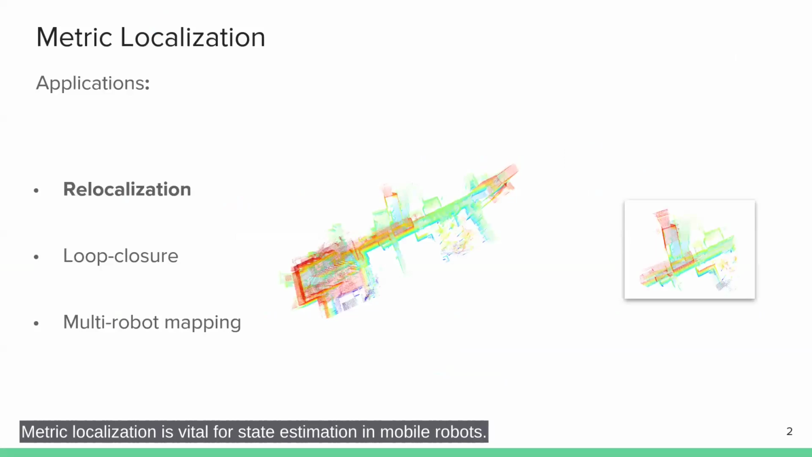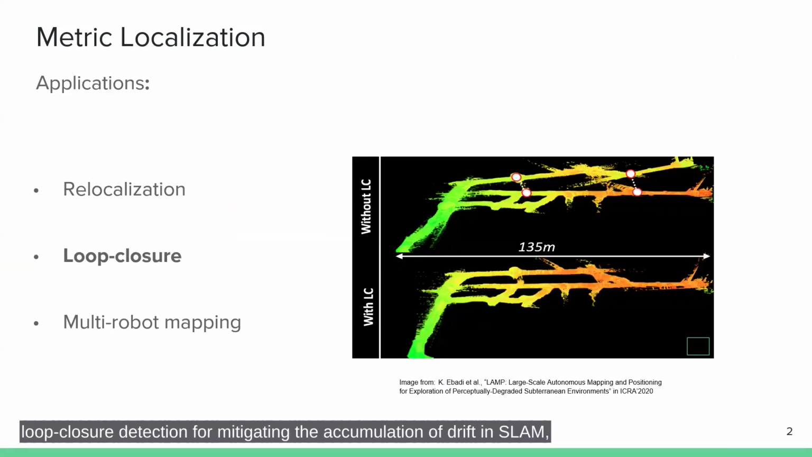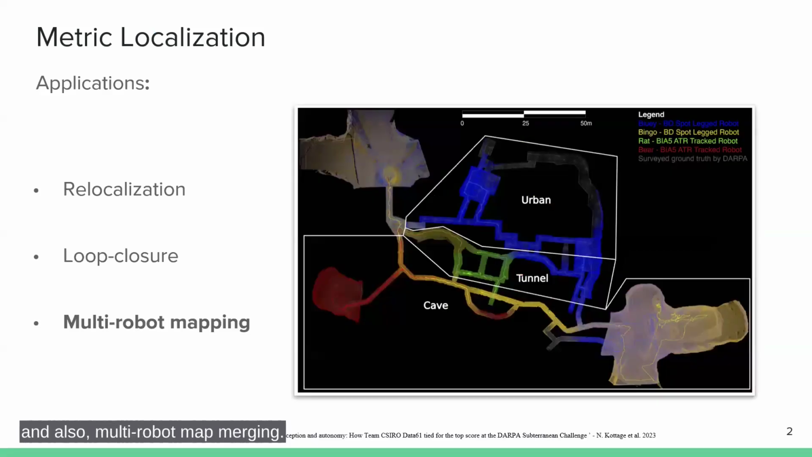Metric localization is vital for state estimation in mobile robots. It enables many tasks such as relocalization, for estimating the robot's pose on a given map, loop closure detection for mitigating the accumulation of drift in its trajectory, and also multi-robot map merging.